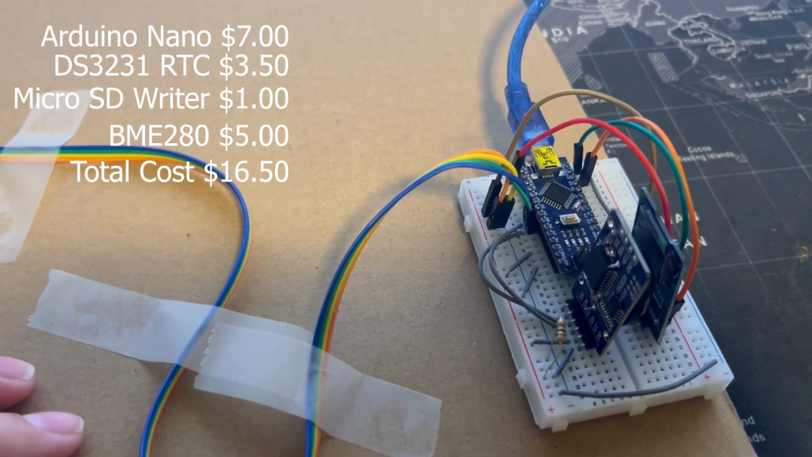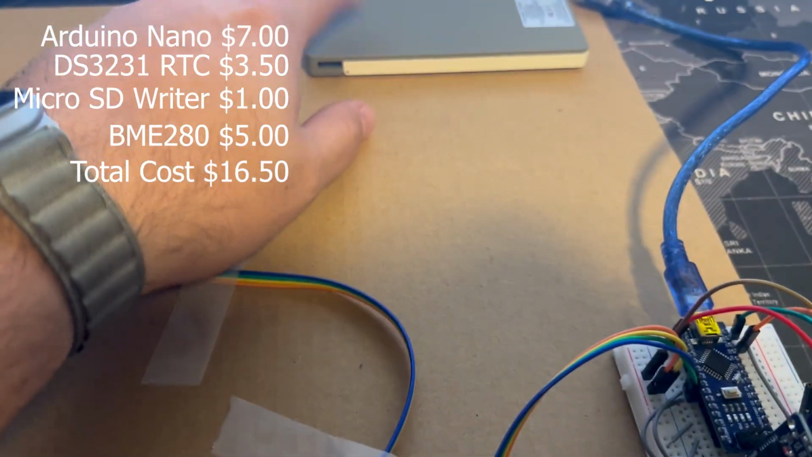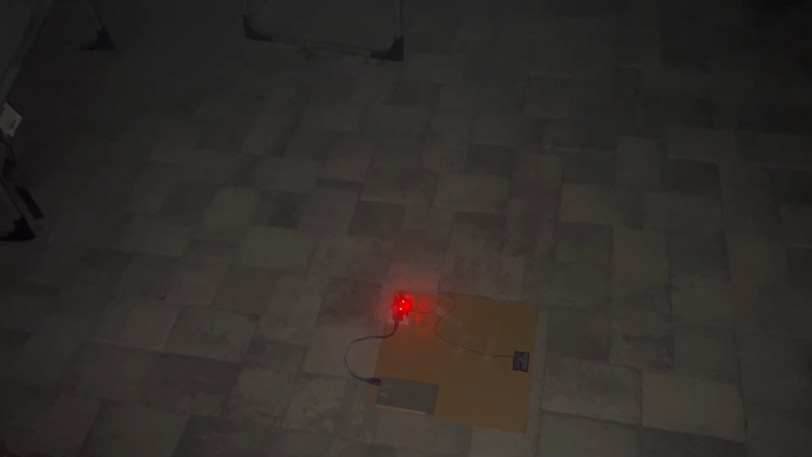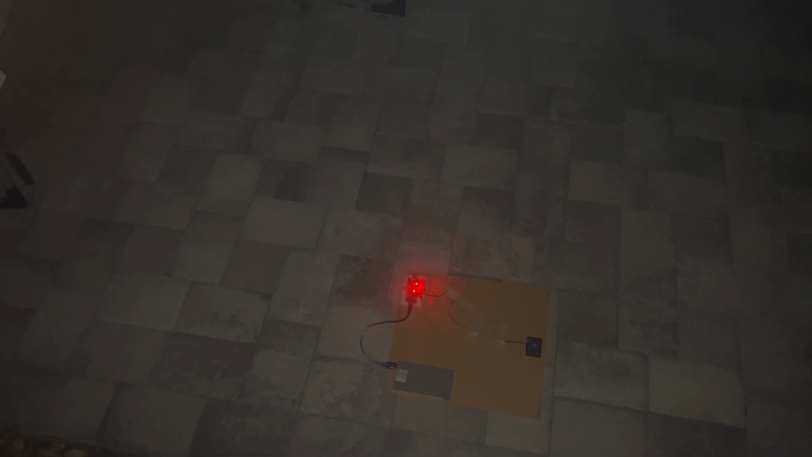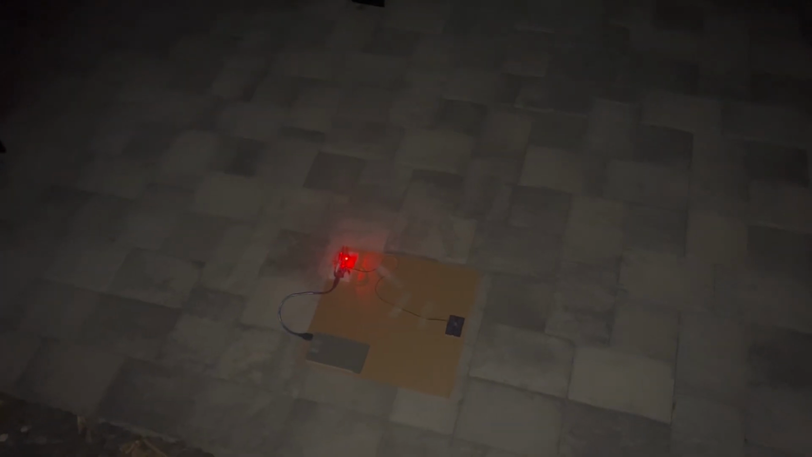I'm gonna let this thing run until 12:30 or 1 a.m. If it's still got battery, I'll probably let it keep going, but it should, because this is very little power draw for these. Either way, we're gonna have clean time series and temperature data from both locations. So we're gonna leave them here until pretty much tomorrow morning. We'll pull the SD cards, look at the data, graph it, and see what actually happened.